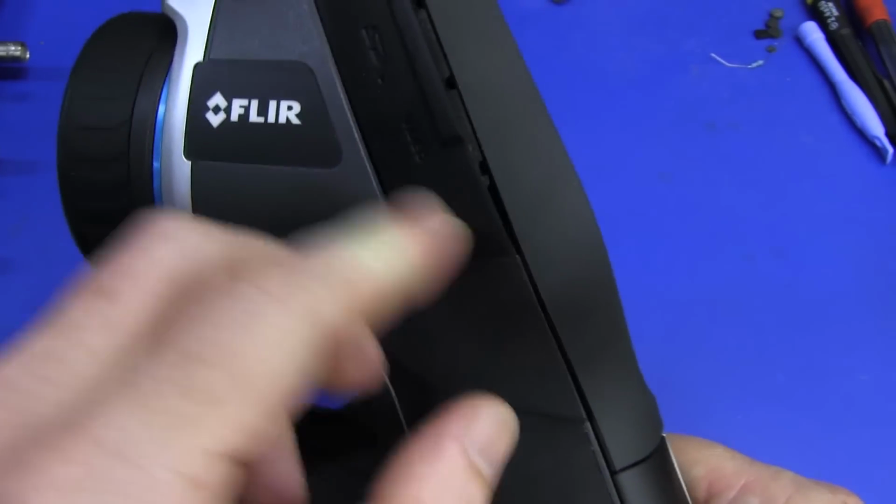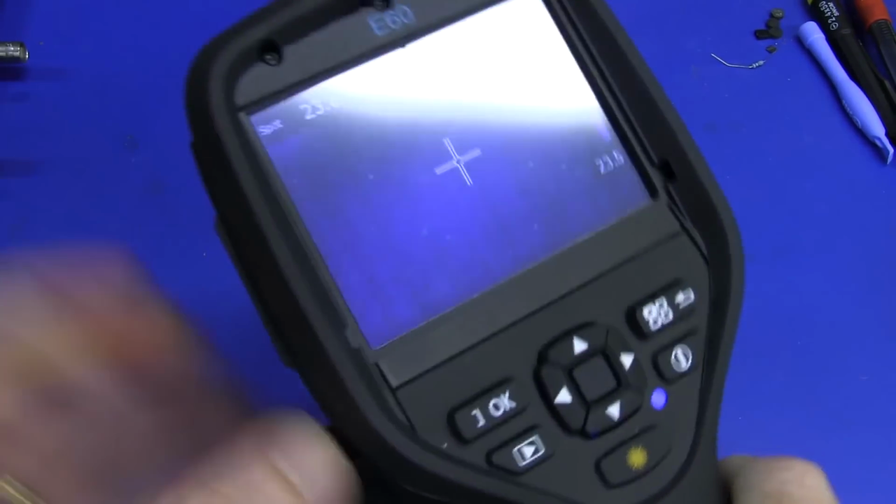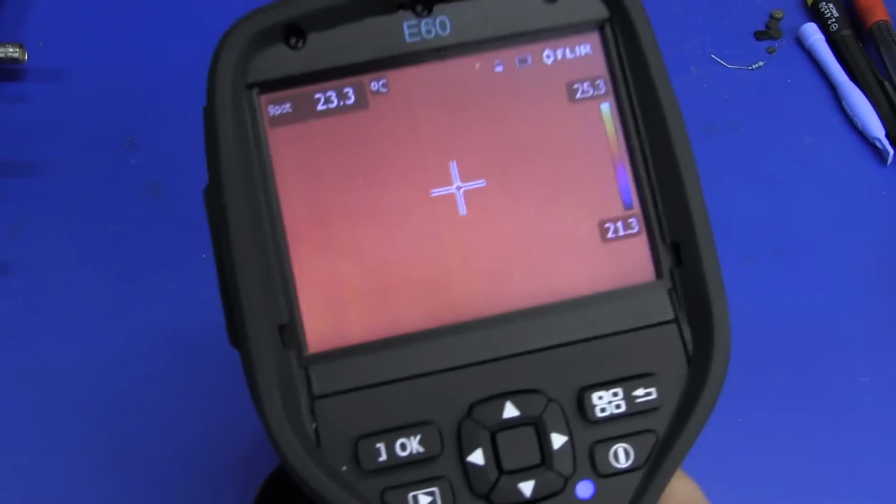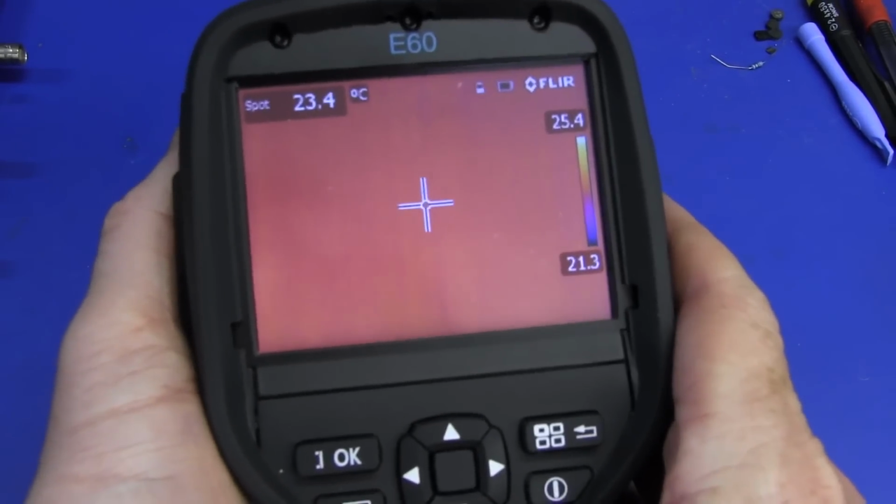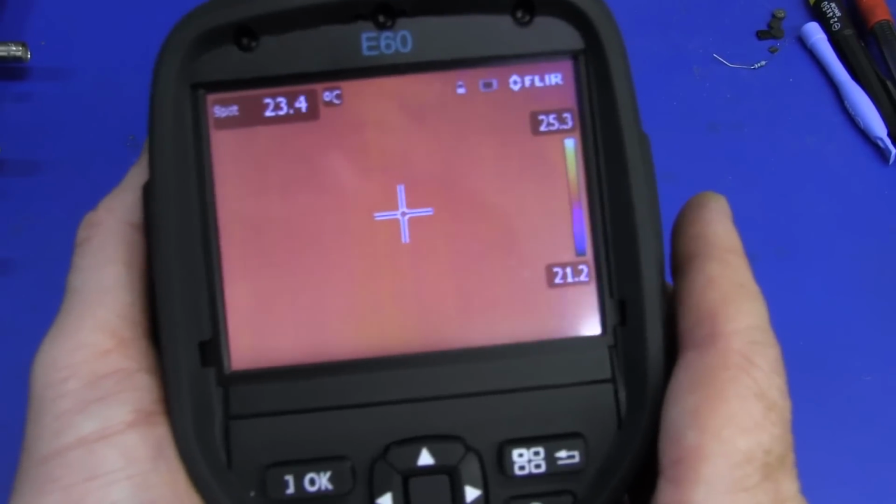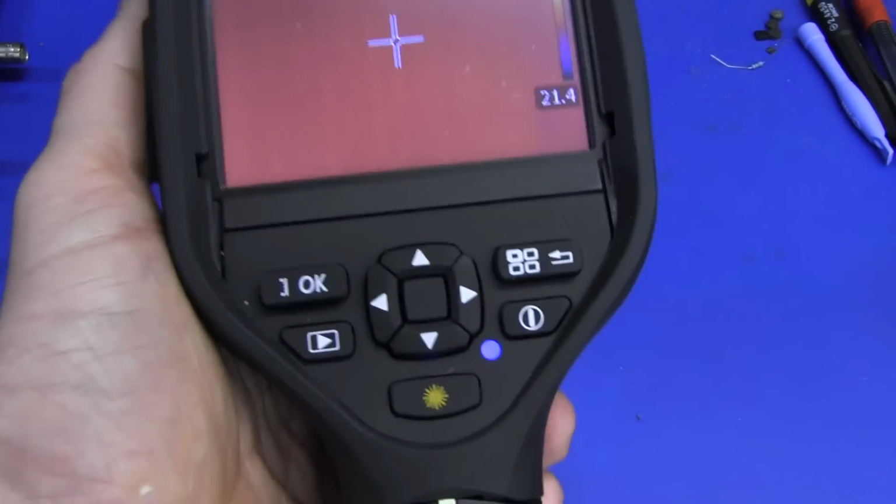So this thing will actually output composite video to an external monitor, which is quite neat if you want to look on a larger screen. But of course you're not going to get any increased resolution because the sensor's only 320 by 240. Now when I say only 320 by 240, that's a pretty darn impressive resolution for an infrared camera, and that's what you pay for. Huge amount of money.